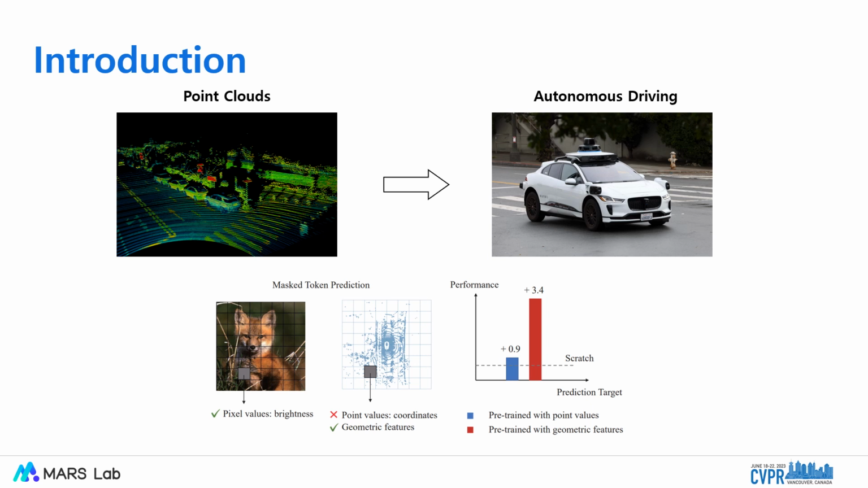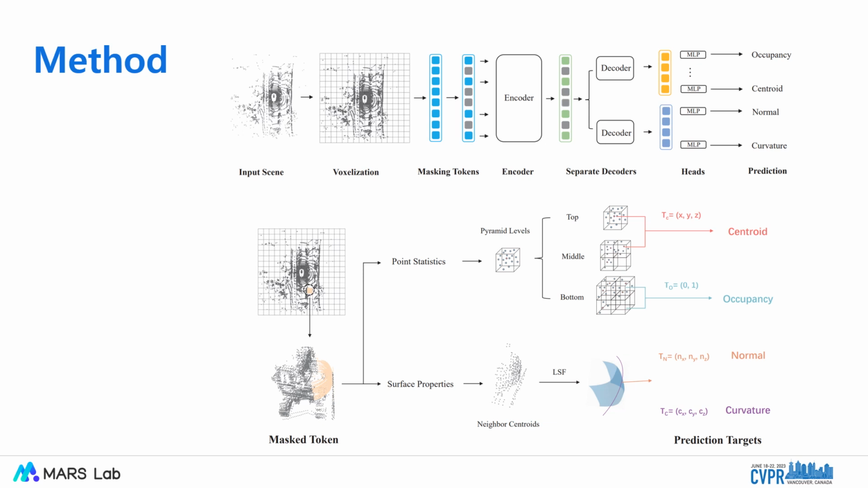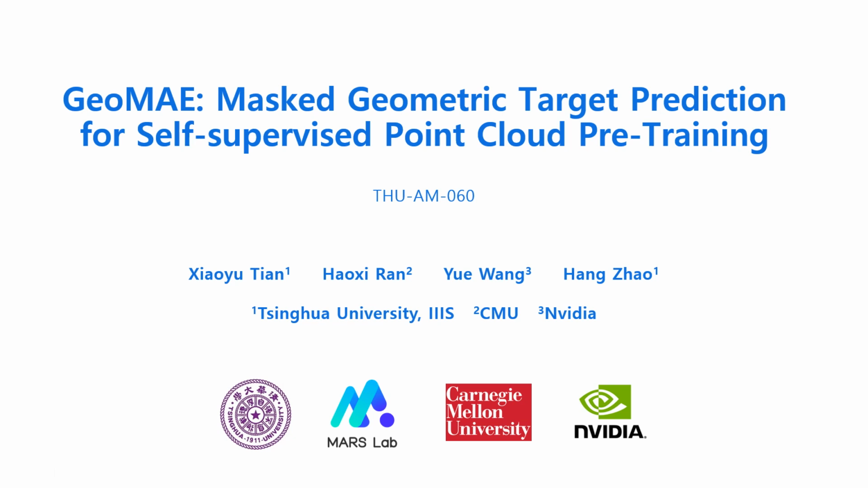We revisit differences between images and point clouds, and introduce a point cloud representation learning framework based on geometric feature reconstruction. Our method identifies point statistics and surface properties prediction targets peculiar to point clouds. These objectives yield a non-trivial self-supervised learning task and mutually facilitate models to better reason about fine-grained geometry of point clouds. Now, let's go into the details.